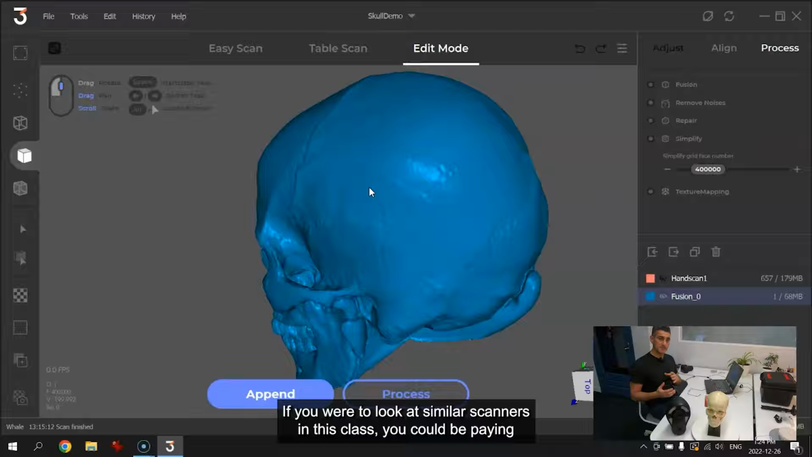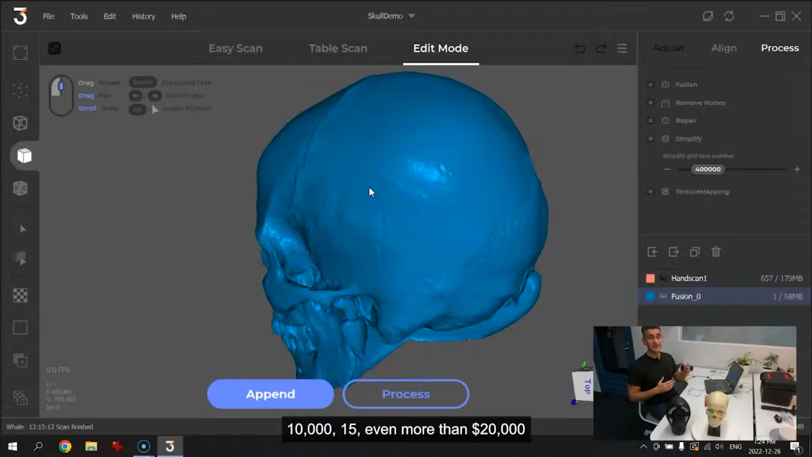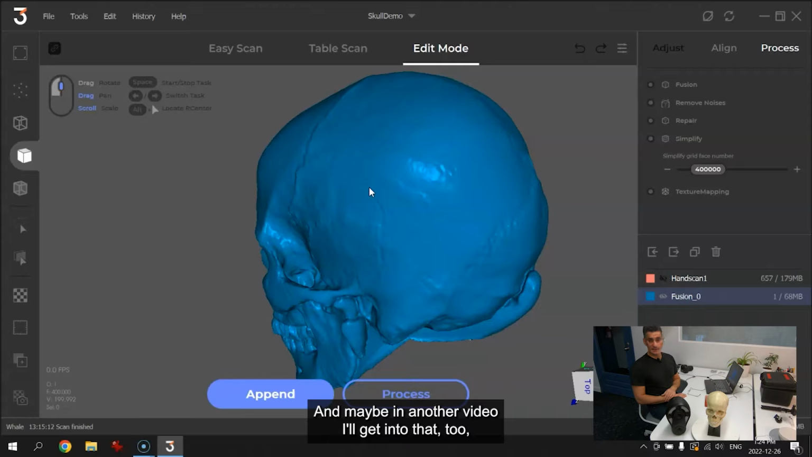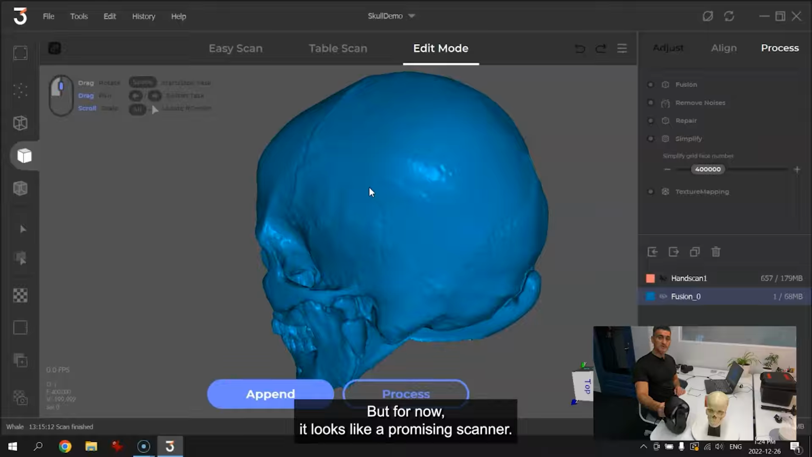If you were to look at similar scanners in this class, you could be paying $10,000, $15,000, even more than $20,000, depending on what it is that it does, the brand, the manufacturer, whatever. And maybe on another video, I'll get into that too, maybe making some comparisons about what they can do. But for now, it looks like a promising scanner.